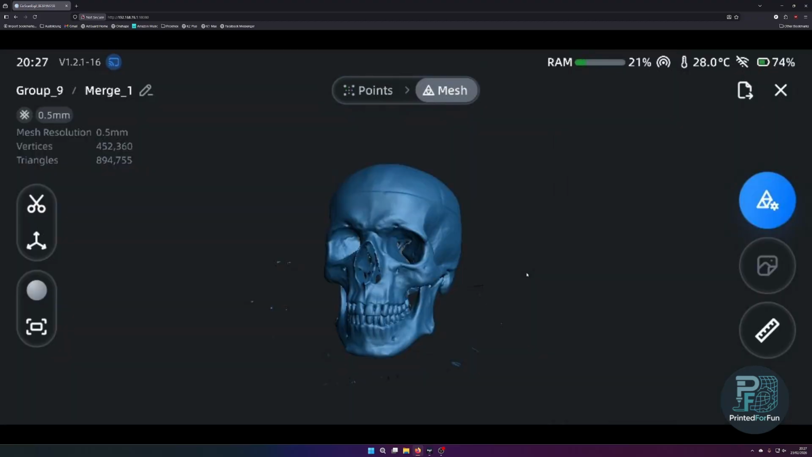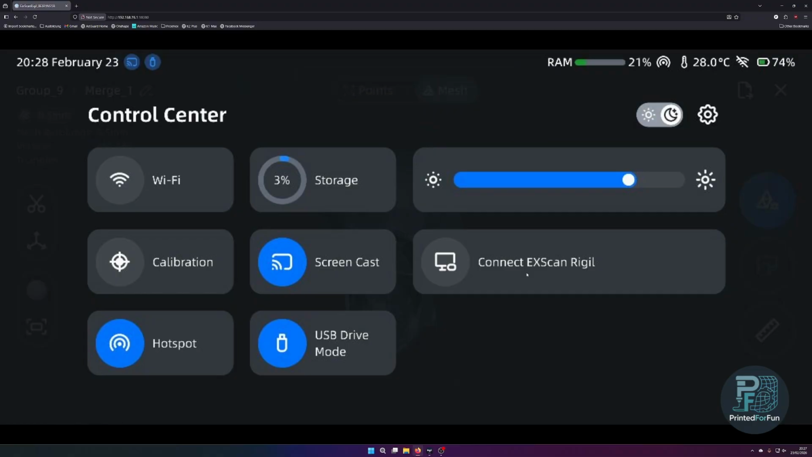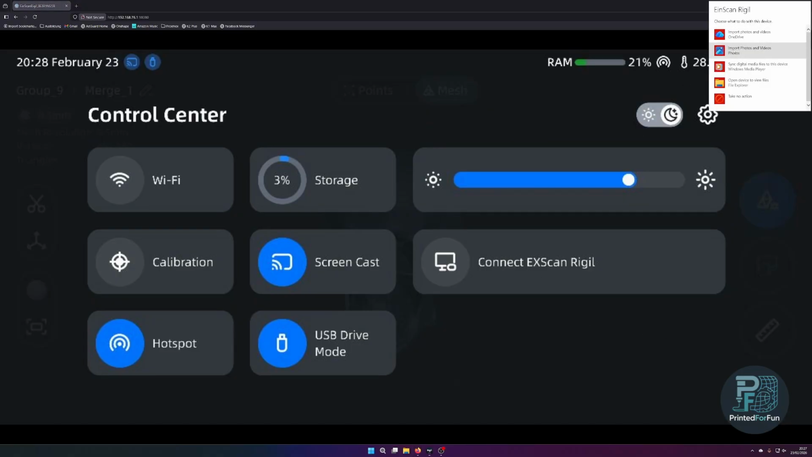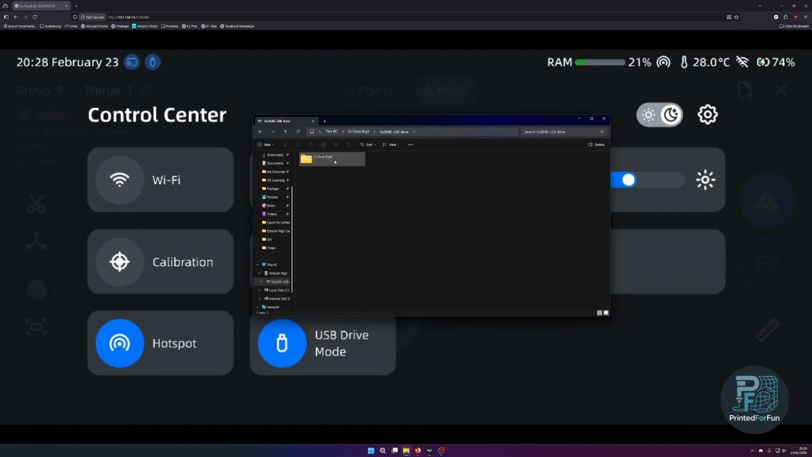What you now can do is enable the USB drive mode. With the USB drive mode enabled, the scanner behaves just like a USB flash drive. So now if I plug it into my PC, we will see a pop-up, and we can open it in the File Explorer. Here's the Rigil, and under Models, Skull, I have my STL file, which I now will drop onto my desktop.